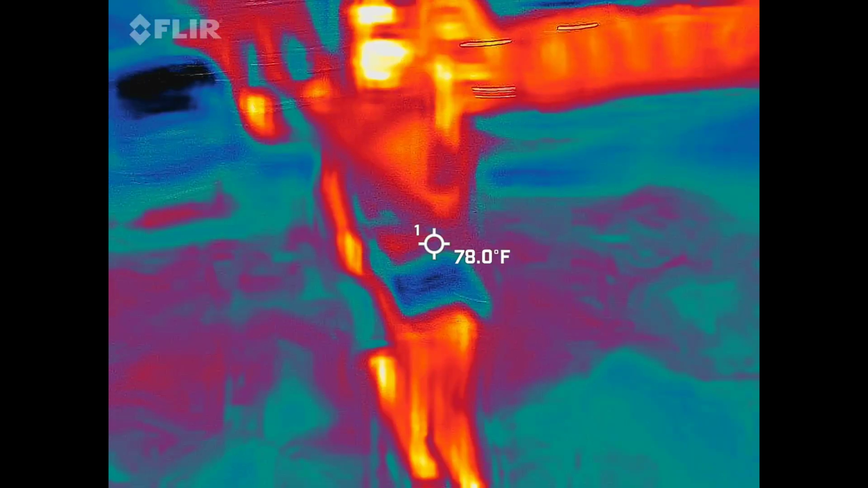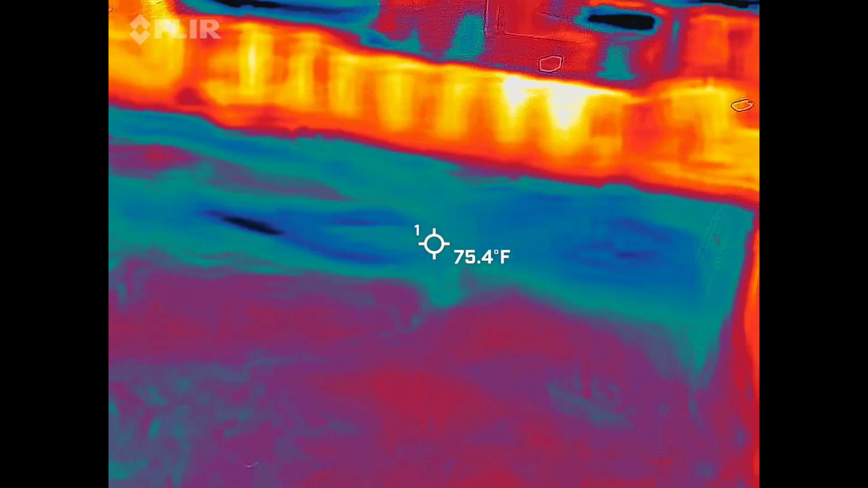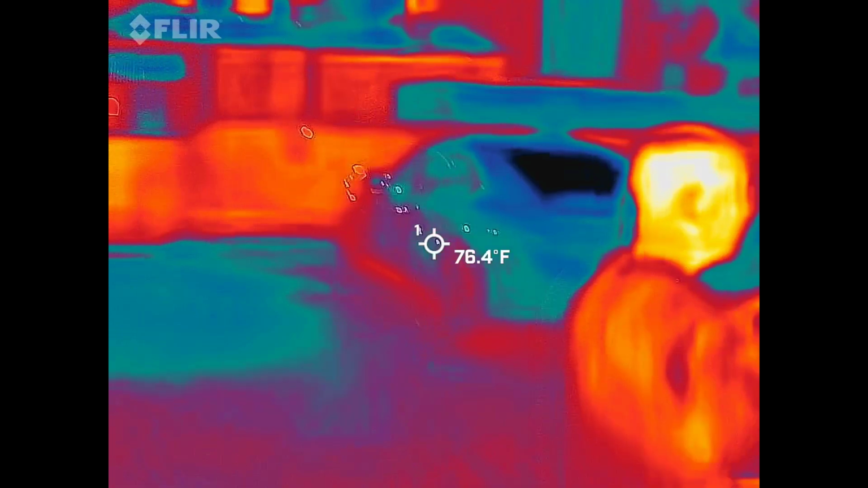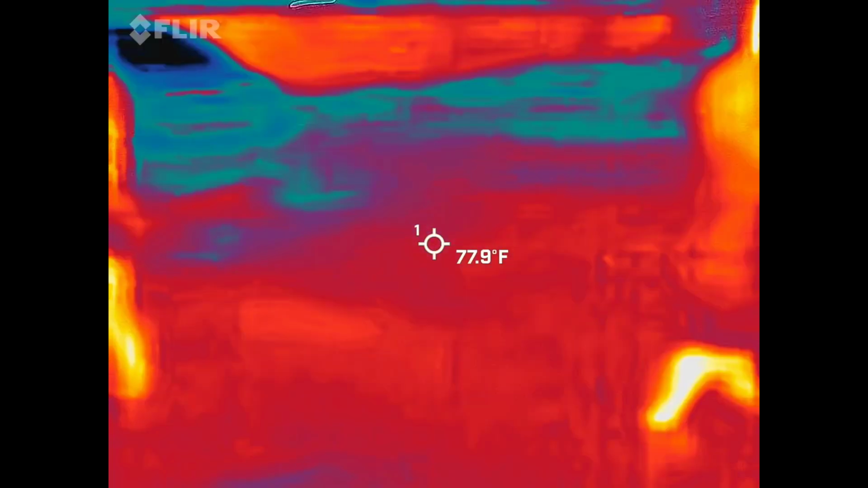Number 3, number 11, 27. So they keep getting temperature changes right there.